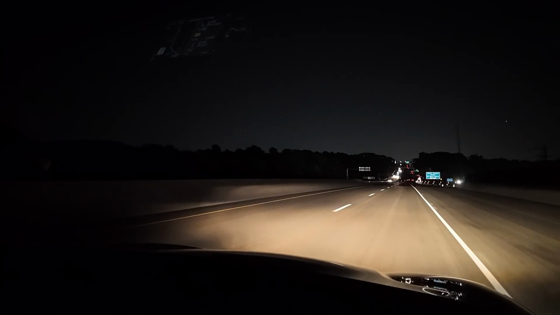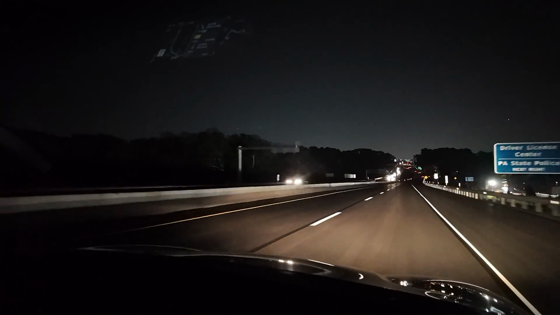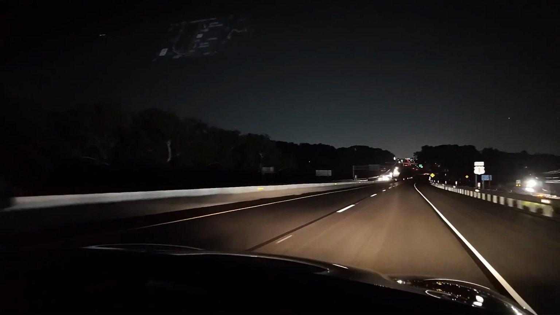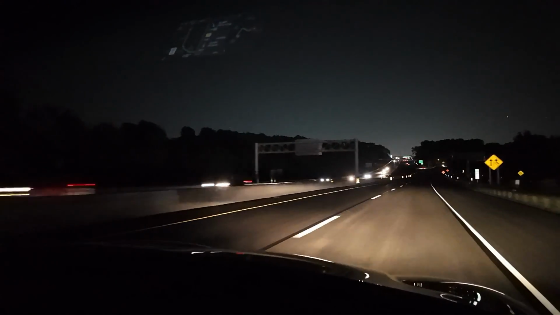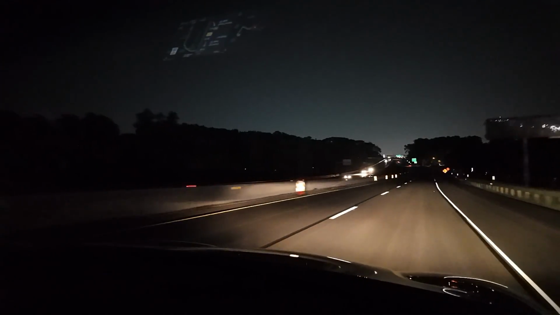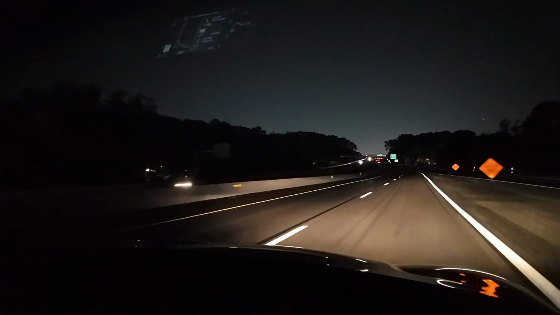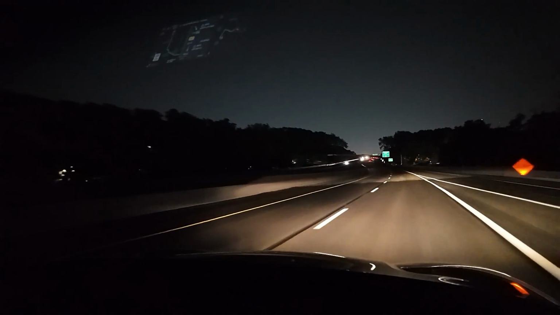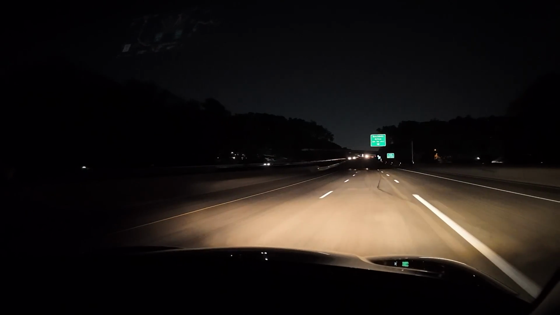And I think eventually they may do away with Easy Pass. And they just may have those special cameras that read your license plate and bill you from there. Anything to get rid of those toll booths. Cars tend to slow down doing that.